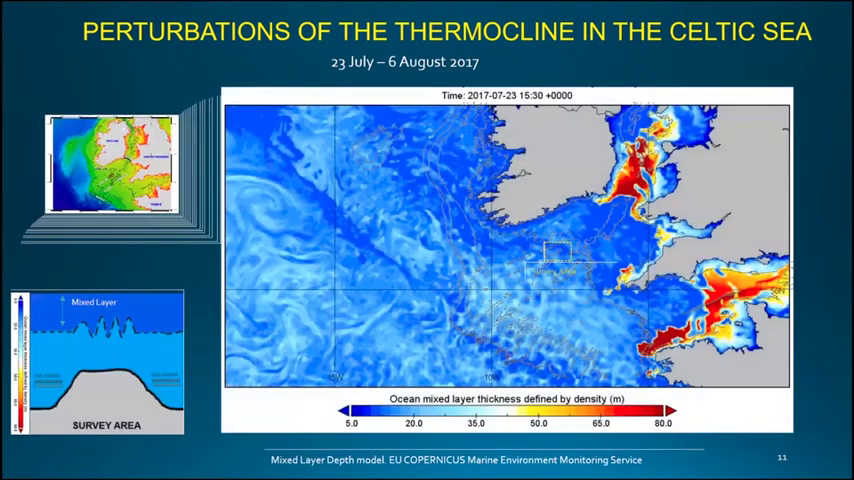This is a model by the Copernicus Marine Service, the European Union monitoring system. We can see here an hourly model in 3 dimensions of the thermocline depth, also called the ocean mixed layer. Dark colors stand for a shallow thermocline, and the red colors indicate mixing.